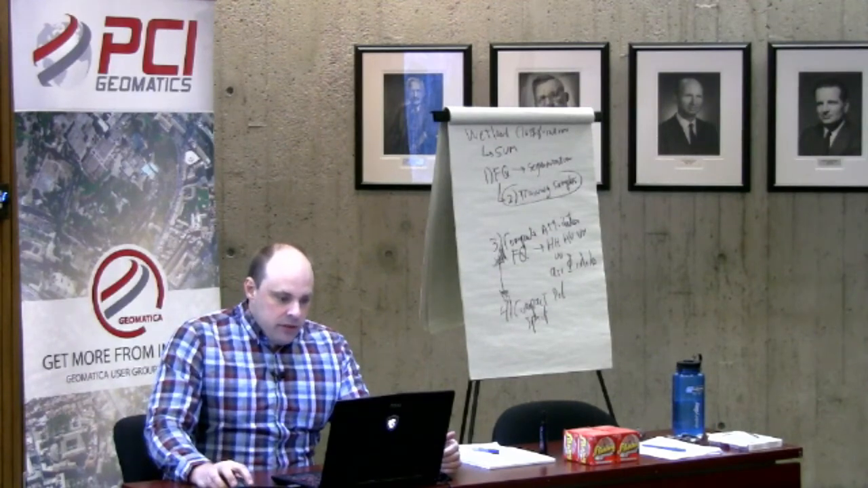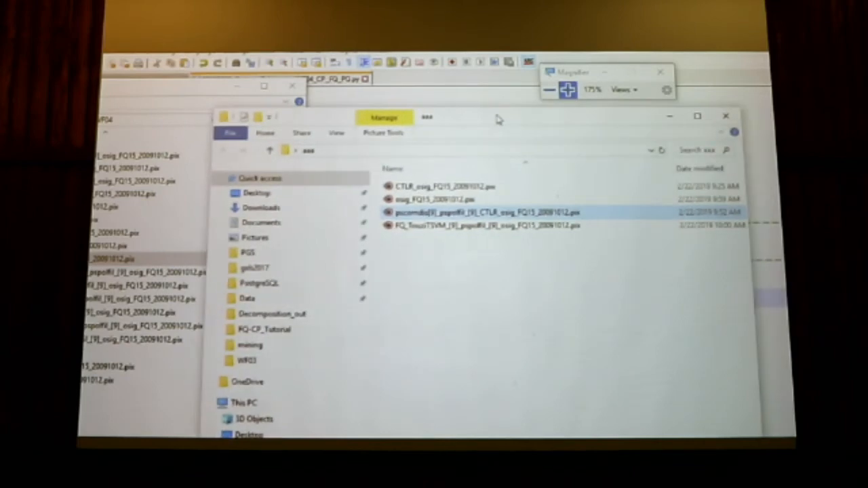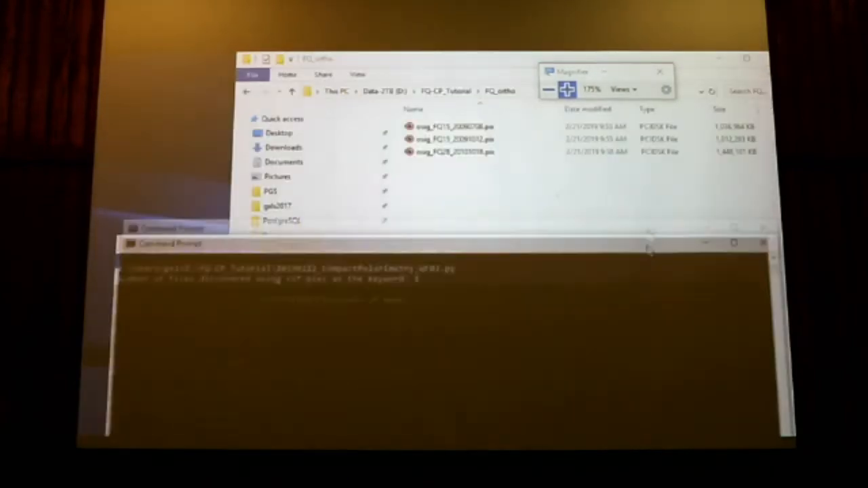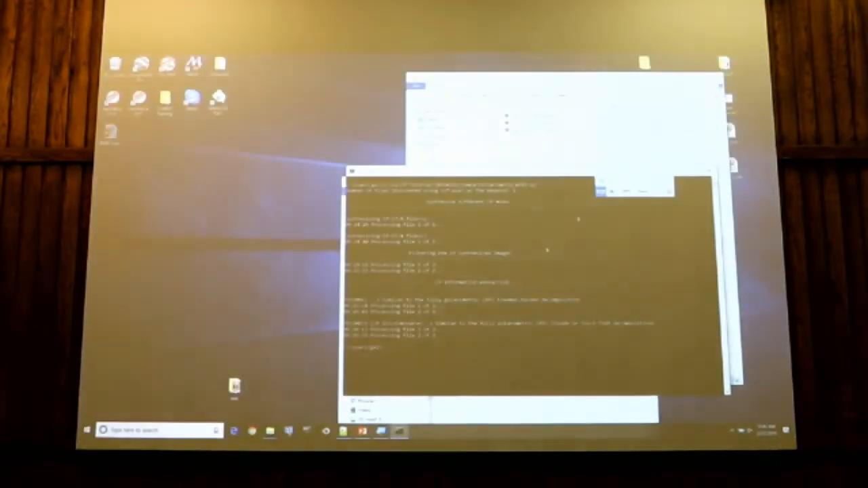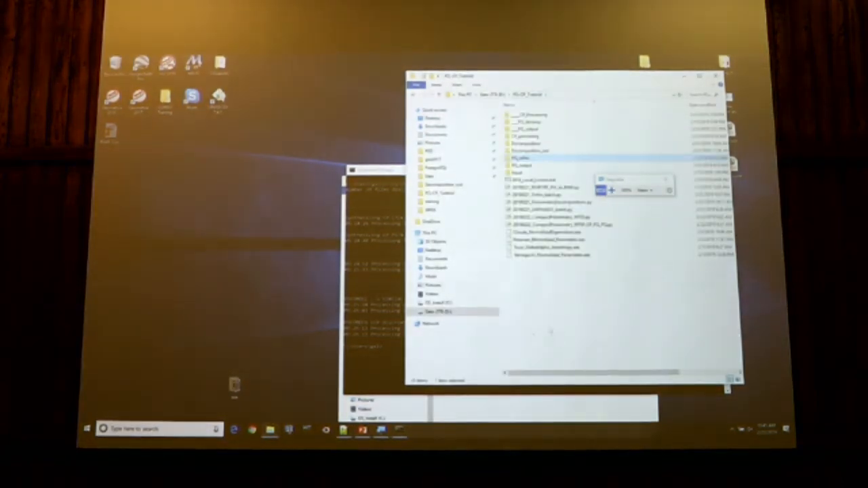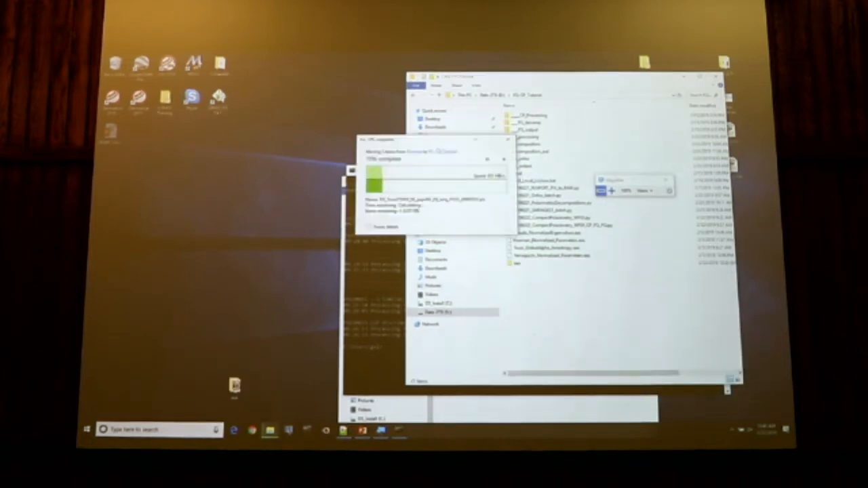I will give you some time to create a new folder. I will create my new folder here called classification, and I will show you which files to use.